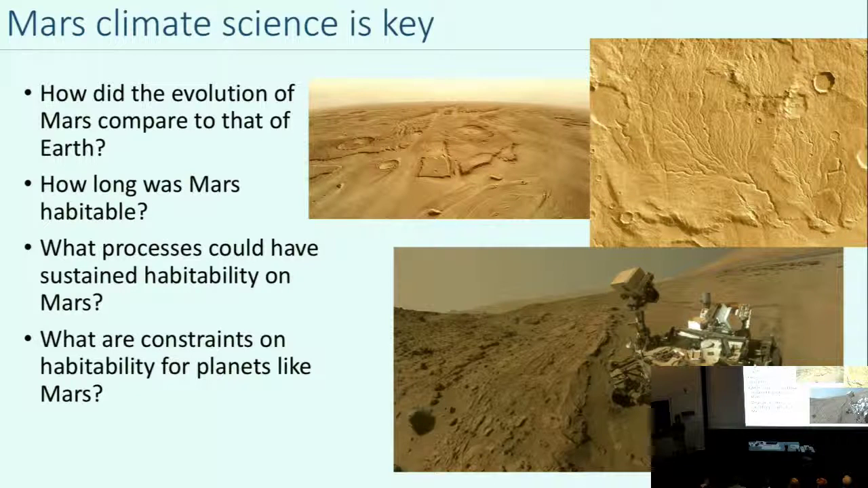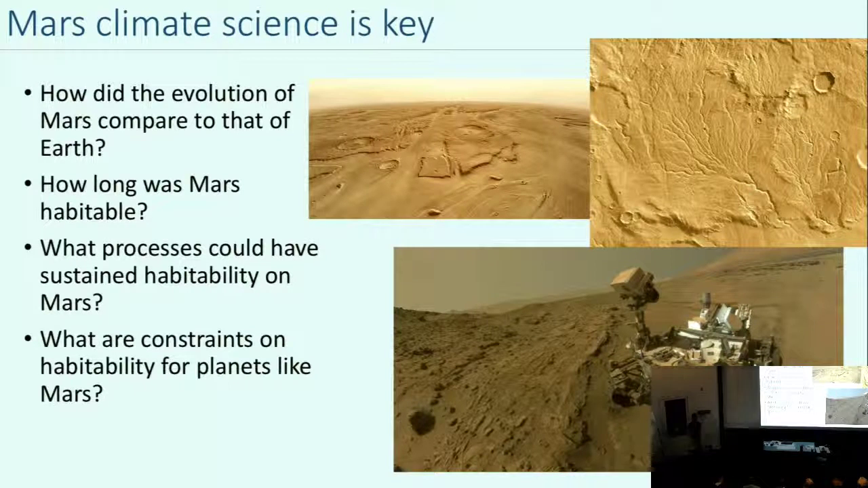Could it have been a habitable environment? Could things have evolved there? And how does Mars climate change over time, from the very beginning of Mars, where the atmosphere was thicker and it was warmer and more clement, to the current day where Mars is very dry, it's very cold, the atmosphere is very thin, and it's very hard to have running water on the surface of Mars today.